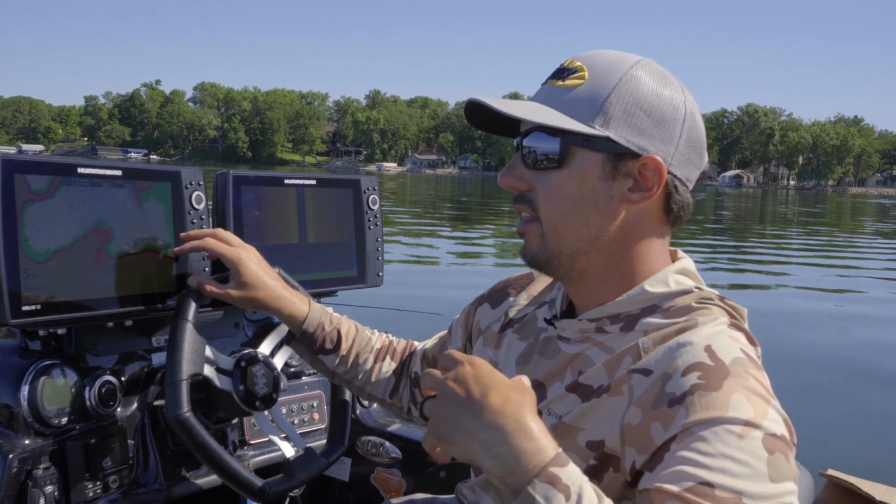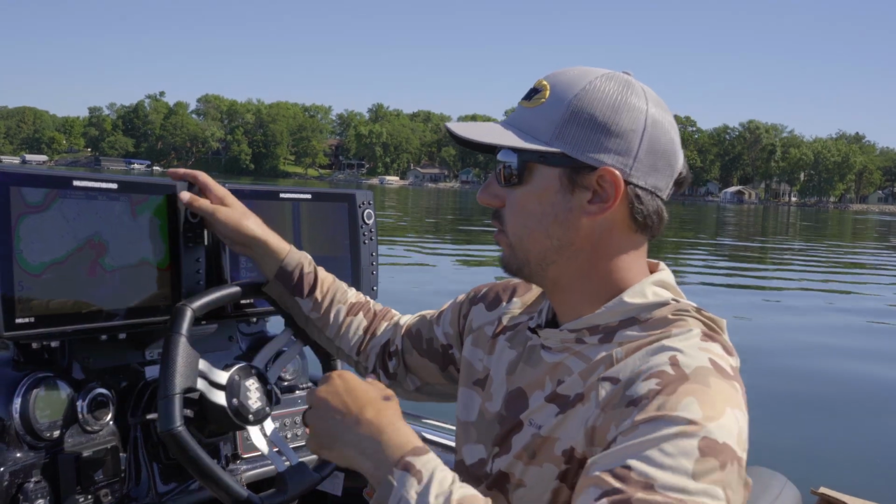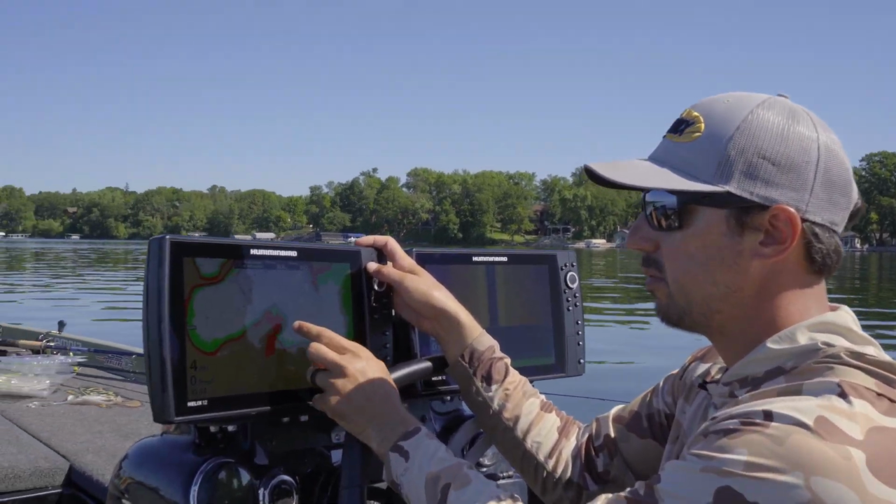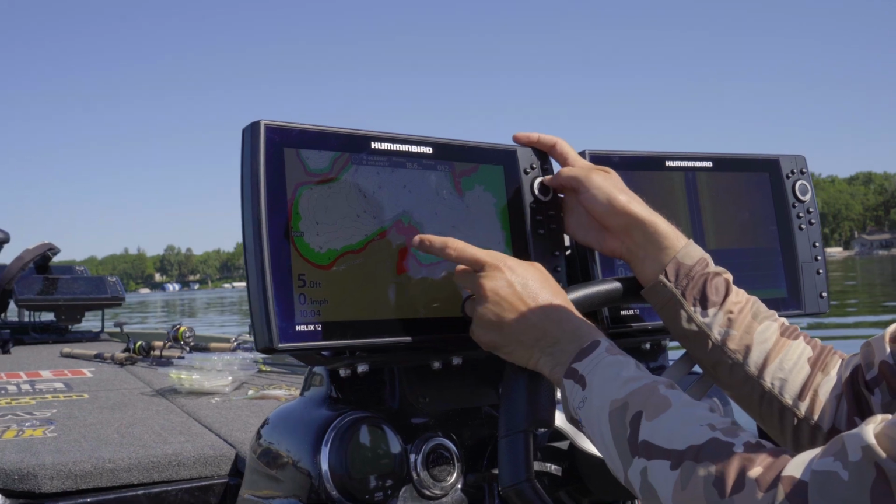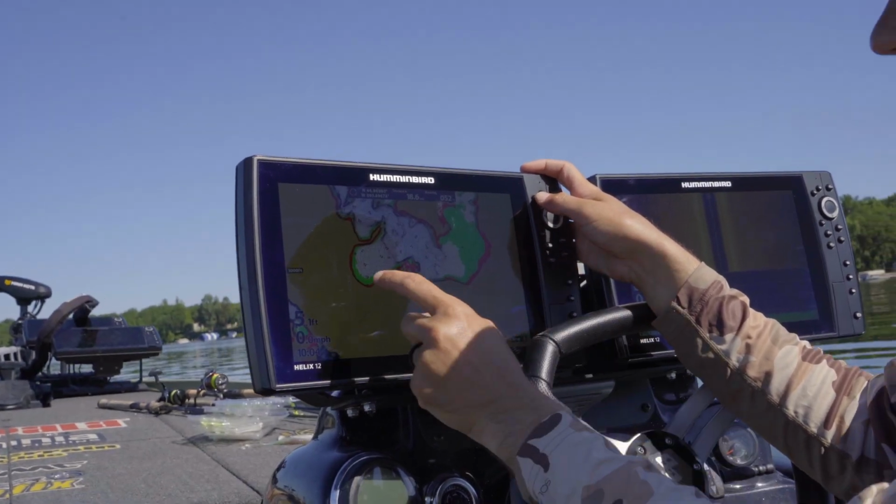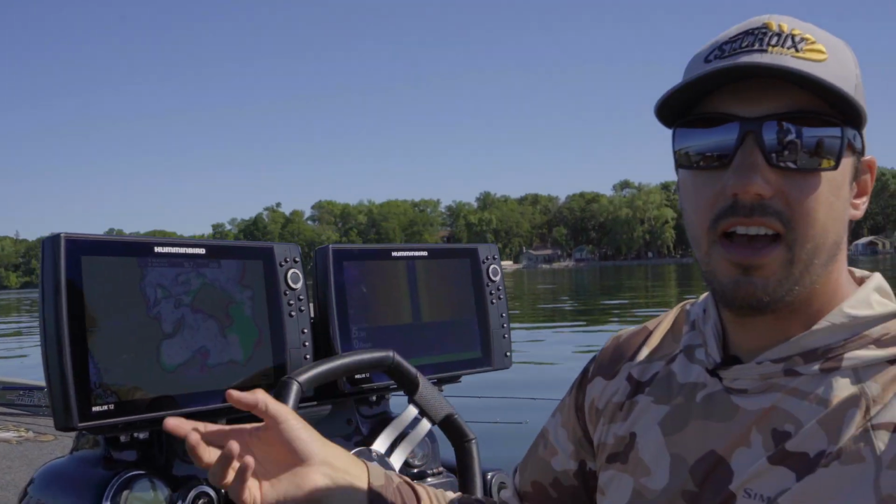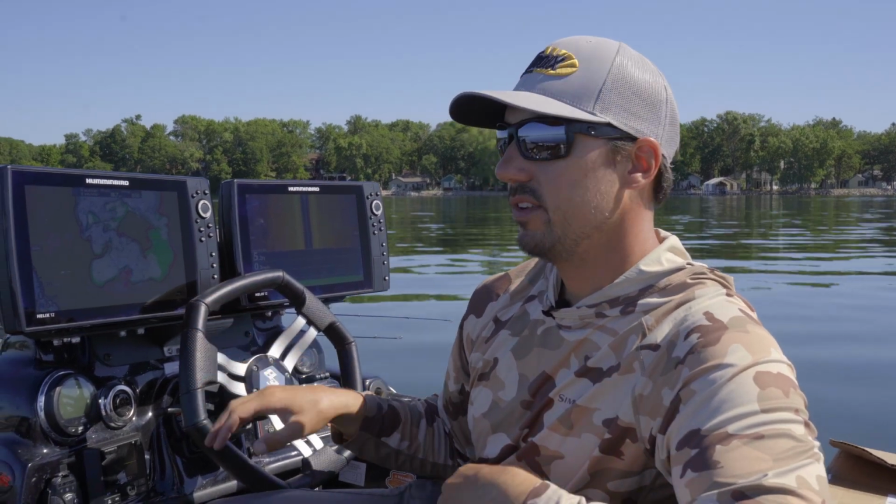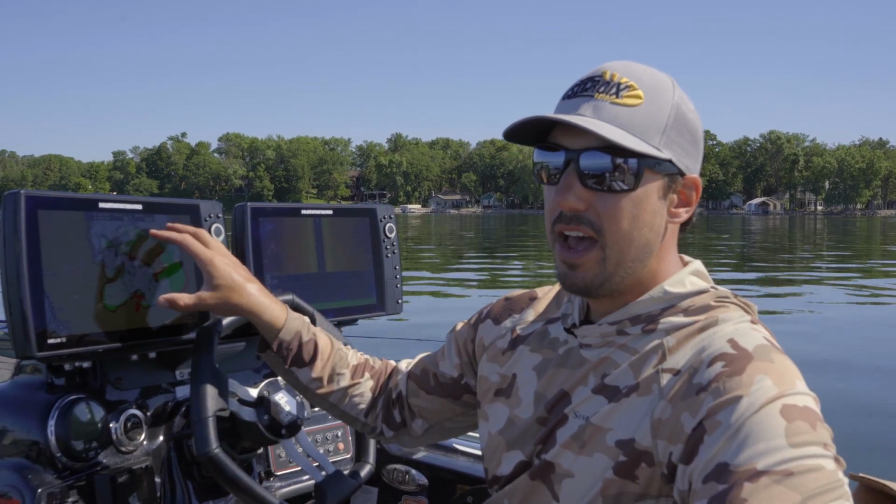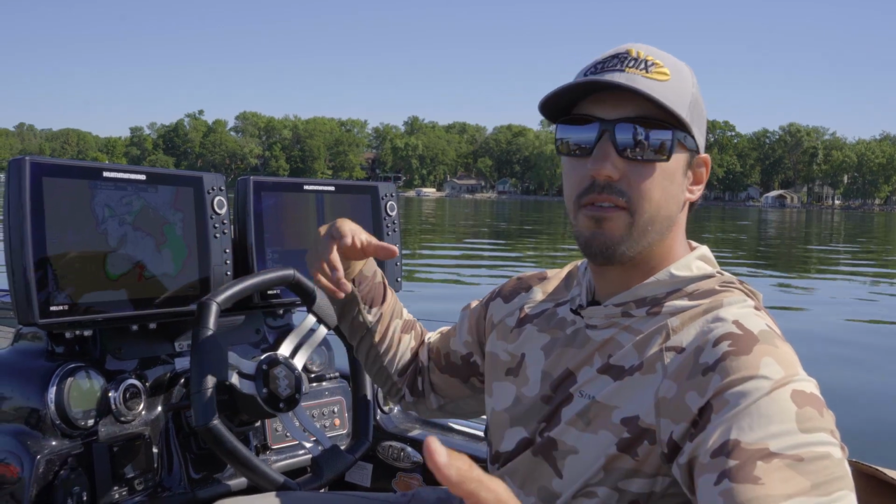So let's say they're done spawning, and they're maybe starting to set up on offshore structure. Well, then I'm going to get out of these spawning bays and start looking for main lake points like we've got here. We've got a main lake point here, and another really good main lake point here. I'm going to start using my side imaging to graph those areas. Look for good weeds, good hard bottom, maybe some baitfish that are present. But without this map, I don't know where those offshore pieces are, and I'm kind of running around blind.